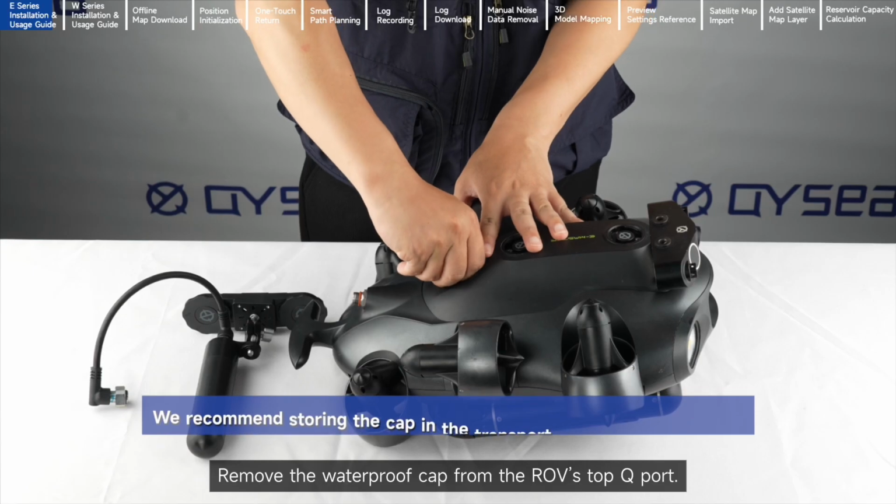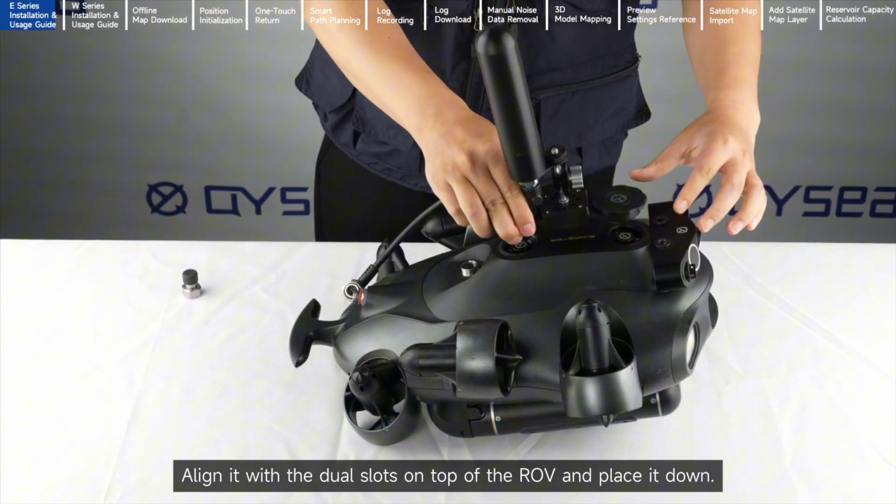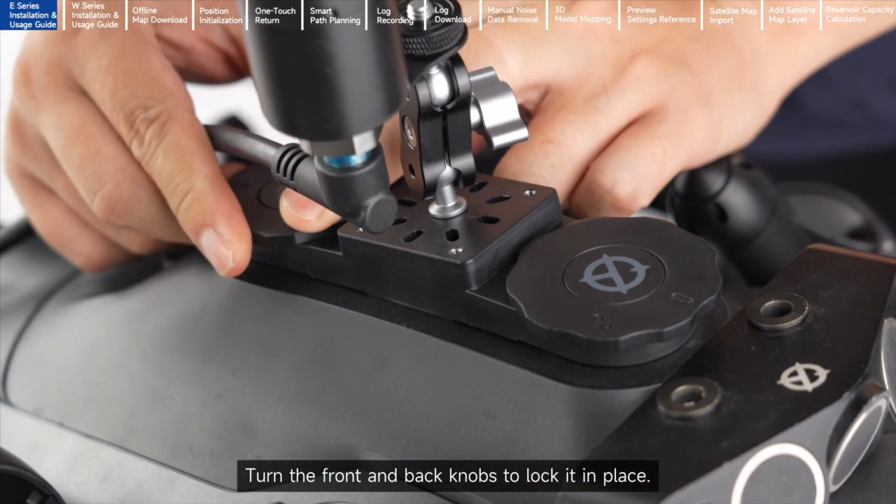Remove the waterproof cap from the ROV's top Q port. Align it with the dual slots on top of the ROV and place it down. Turn the front and back knobs to lock it in place.